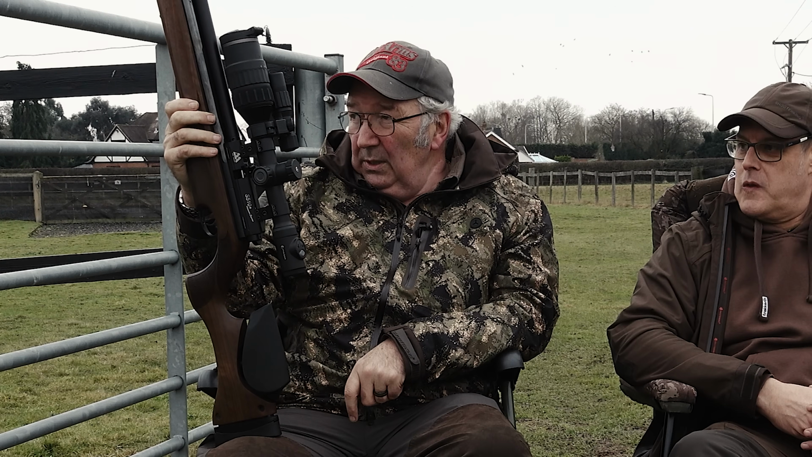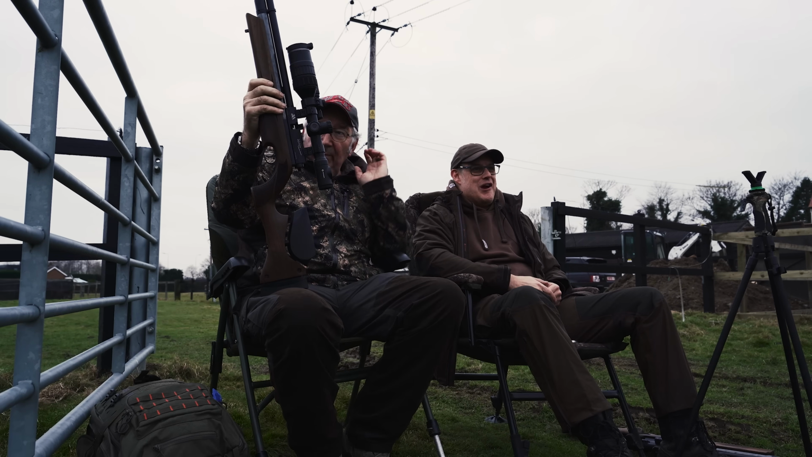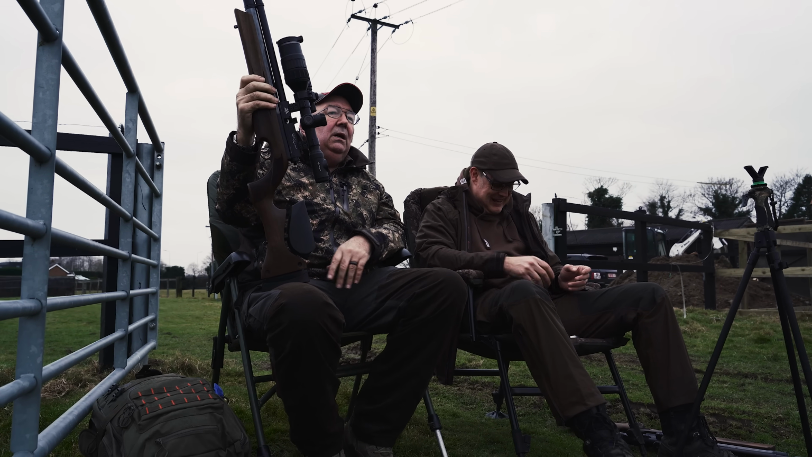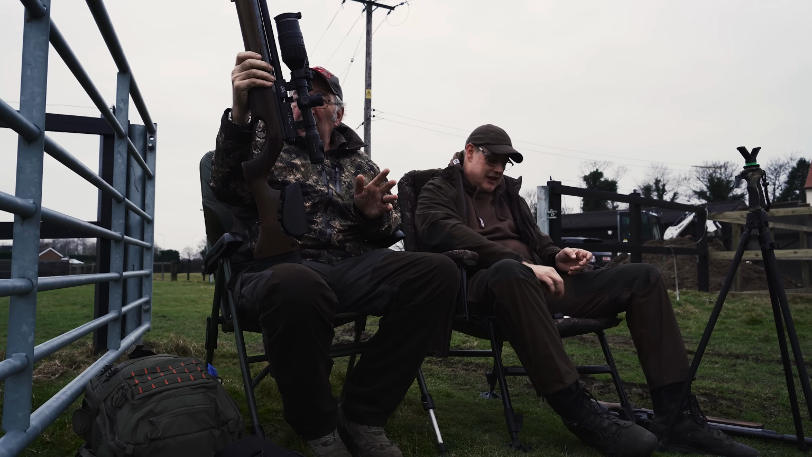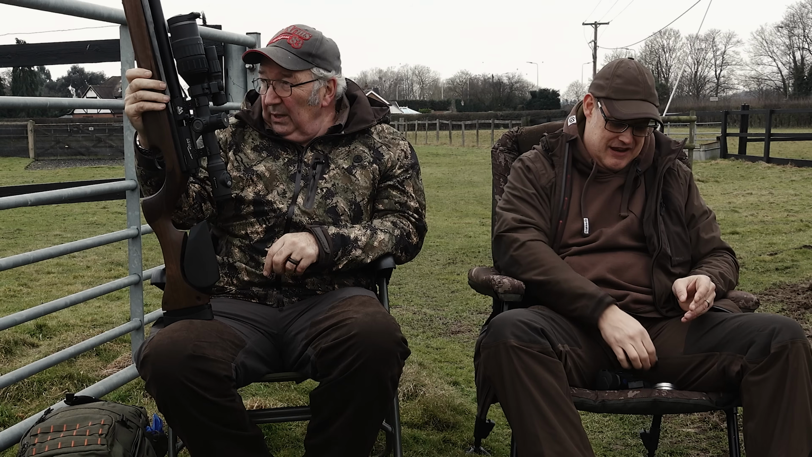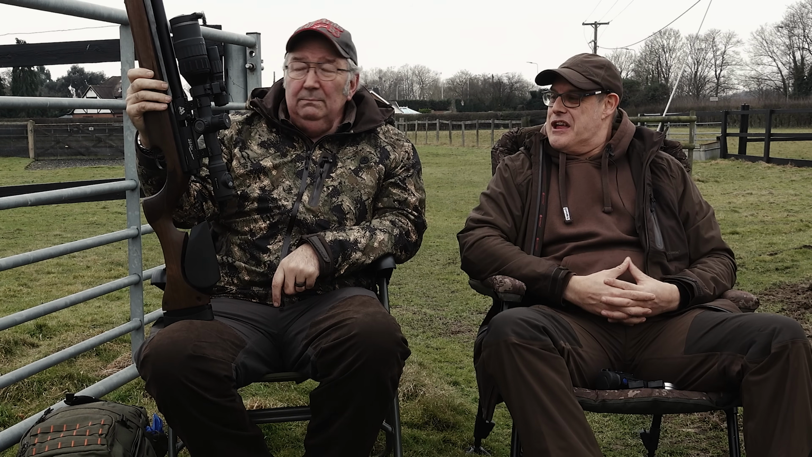So the plan is, we're going to wait until the light levels start to go. The wind is not in our favour, and it is very cold. It's blowing straight from us towards all the rabbits, but that's what it did last time. But tonight there's a raving full moon and a clear sky, so we've got that in our favour. We mustn't moan. We're out doing what we love doing, and we're going to have a go at it.